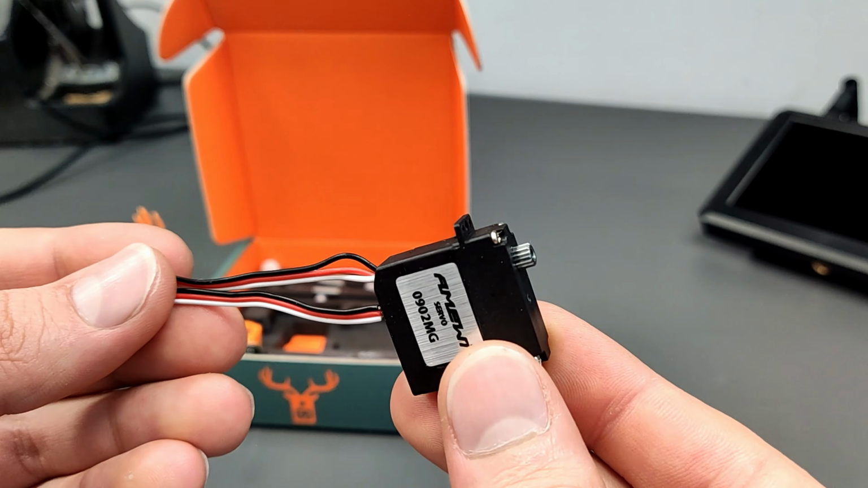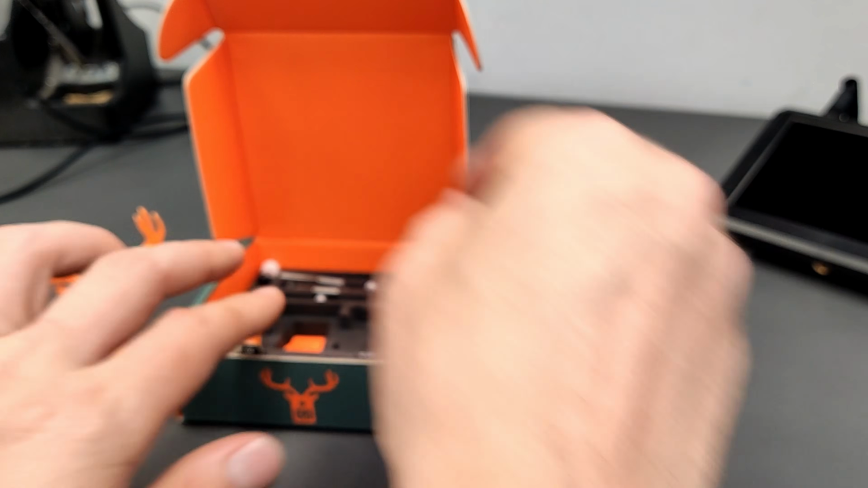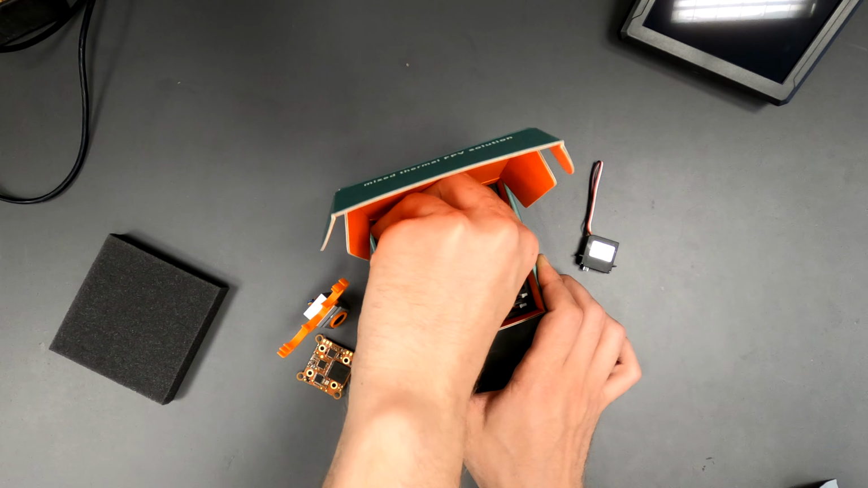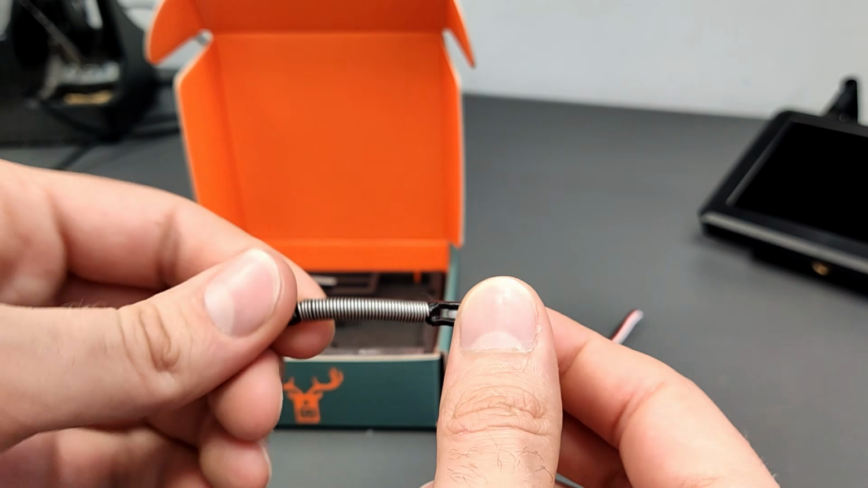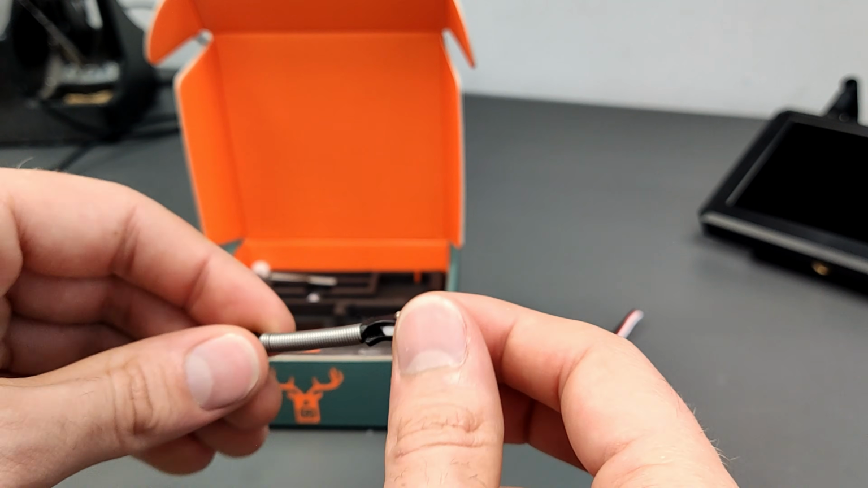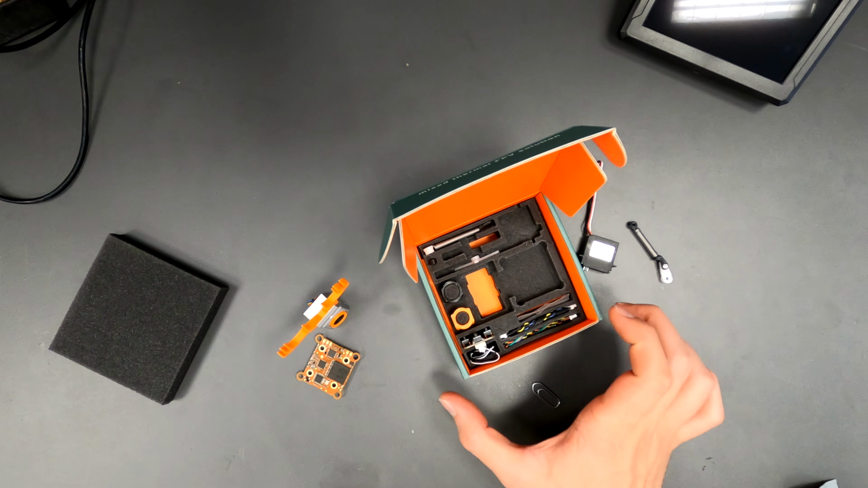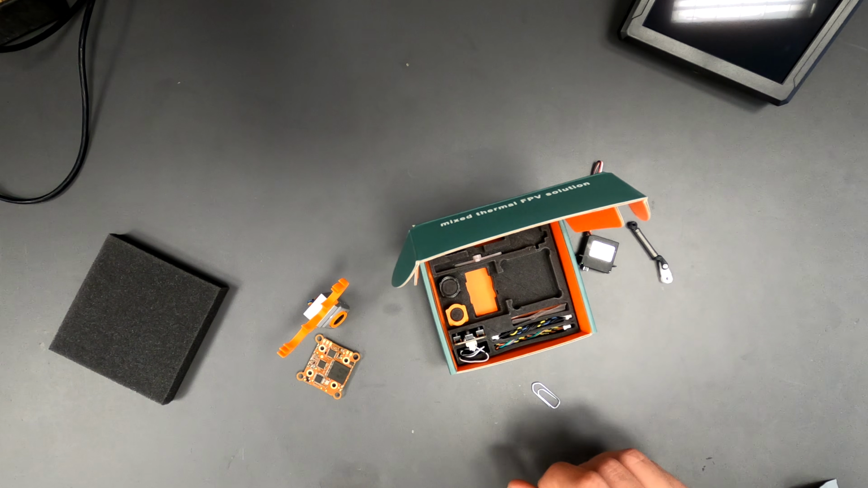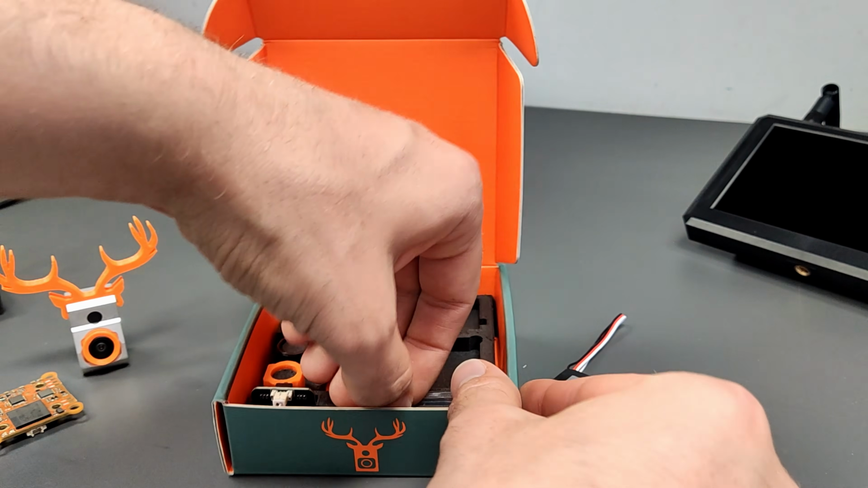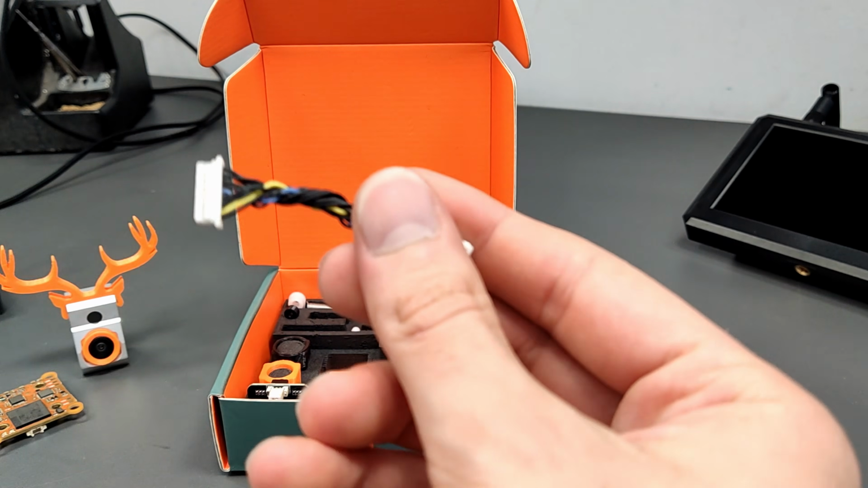There's also a compact servo motor with metal gear included. It comes with a flexible joint to contribute to a robust system. There are also parts included to customize the length of the servo arm. Alternative camera fixtures are inside too. The FPV camera is changeable. Of course, the necessary cables are present.